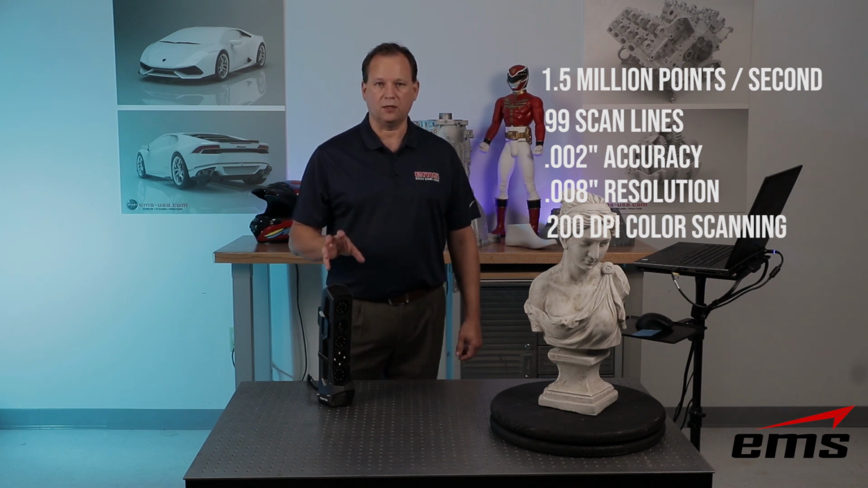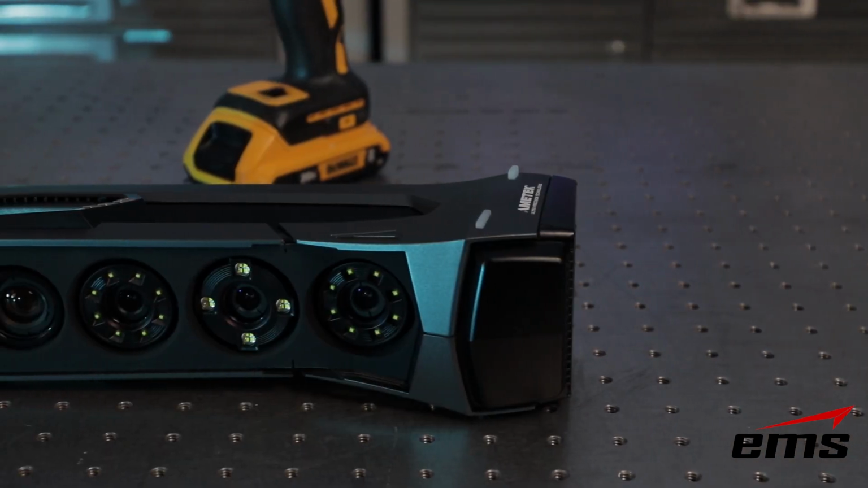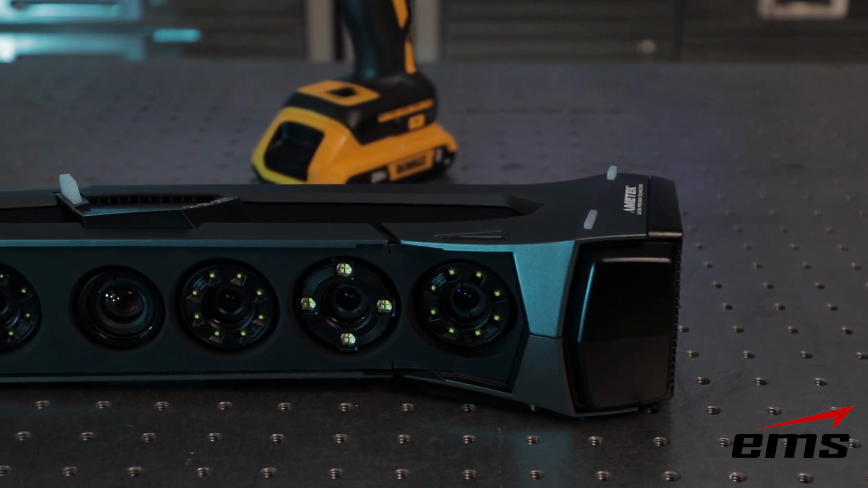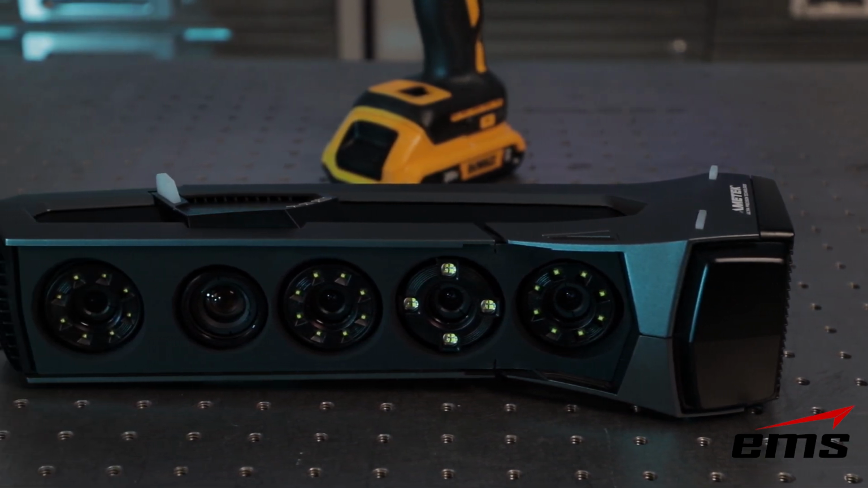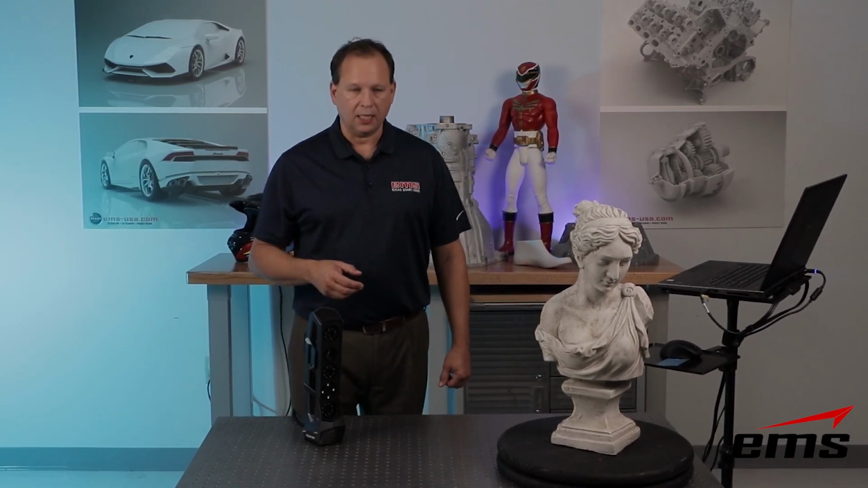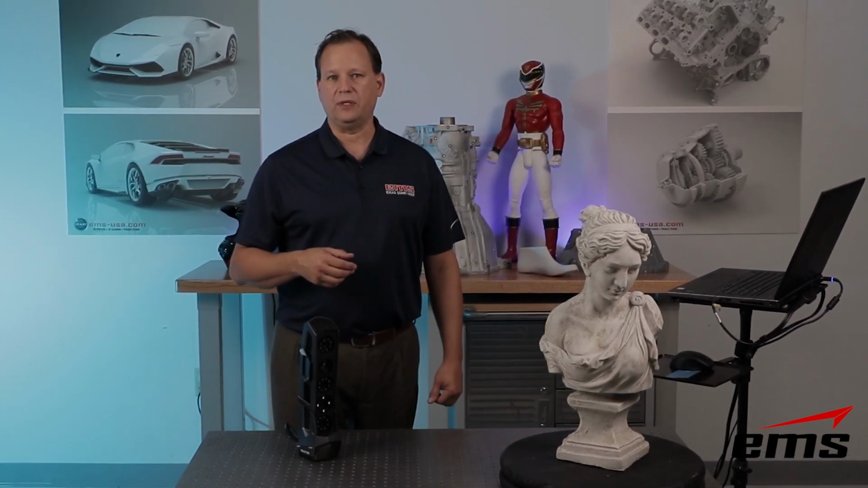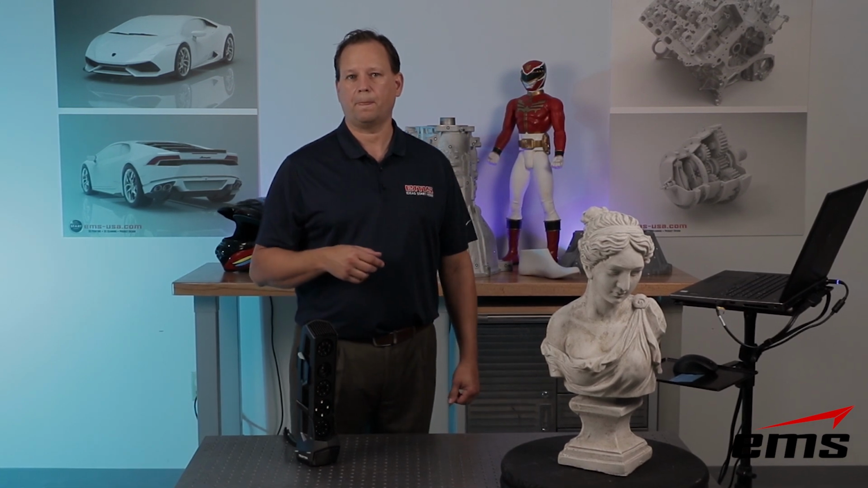It's got a new kind of look to it. It's got some new sensors and cameras and stuff. We'll talk about all of that here in a minute, but it's definitely an improvement, and the ability to put both of those technologies now into one scanner is pretty exciting. So let's get set up and we'll scan some different parts and kind of show you how it works and get into more of these features we've just mentioned.